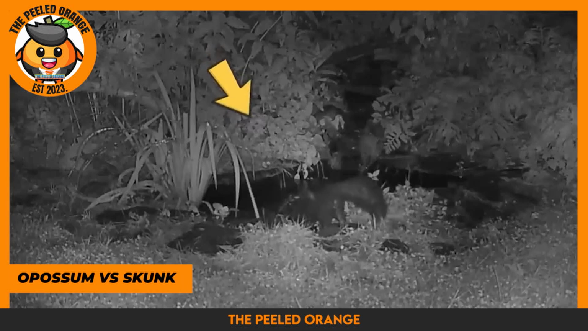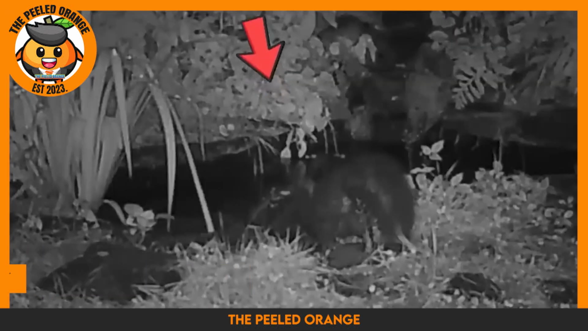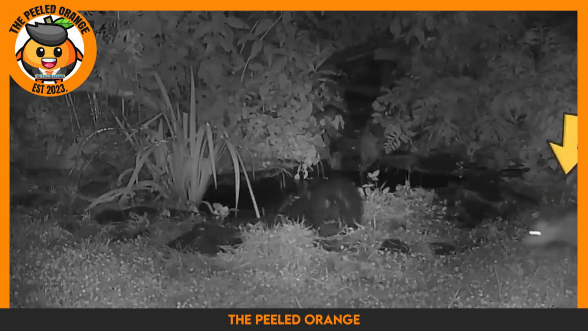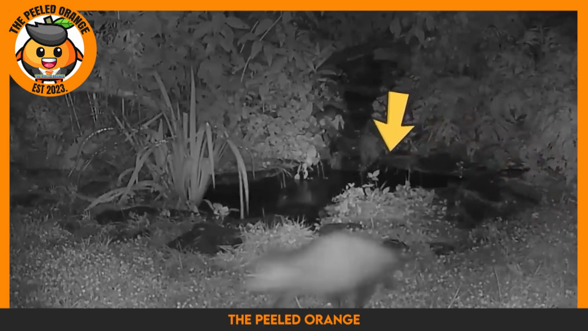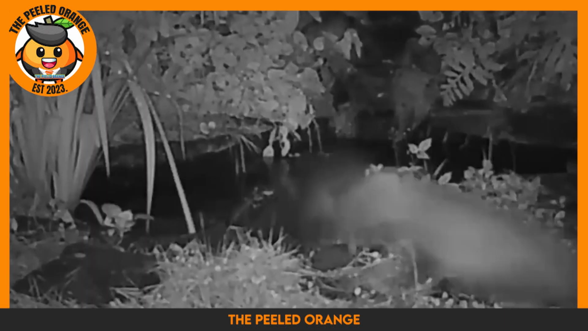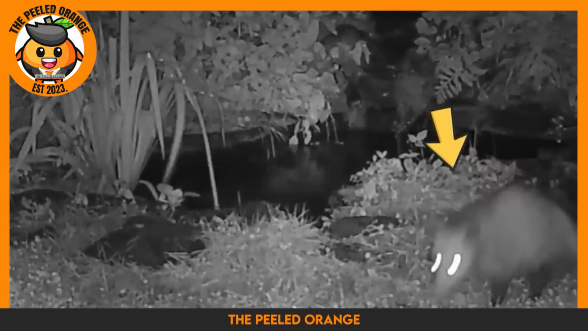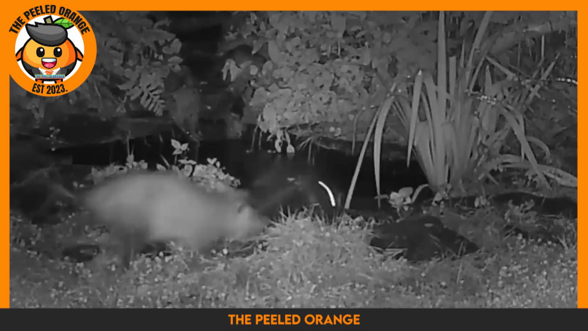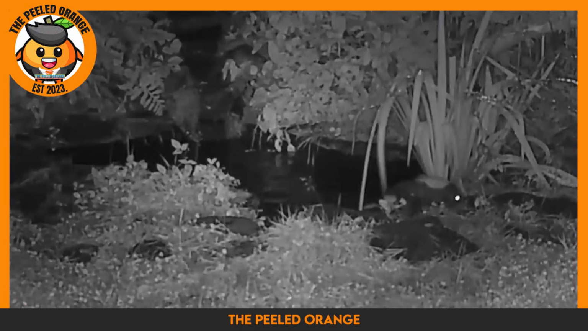Moving on, Opossum versus Skunk. In this hilarious trail cam video, a thirsty skunk was minding its own business, trying to get a sip of water from the pond, when a possum decided to crash the party. Out of nowhere, the possum charged towards the skunk and gave it a little nudge, causing the skunk to tumble into the water. The possum quickly darted away, leaving the skunk drenched and confused. It's not every day that you see a little rivalry between the two cutest critters in the animal kingdom.